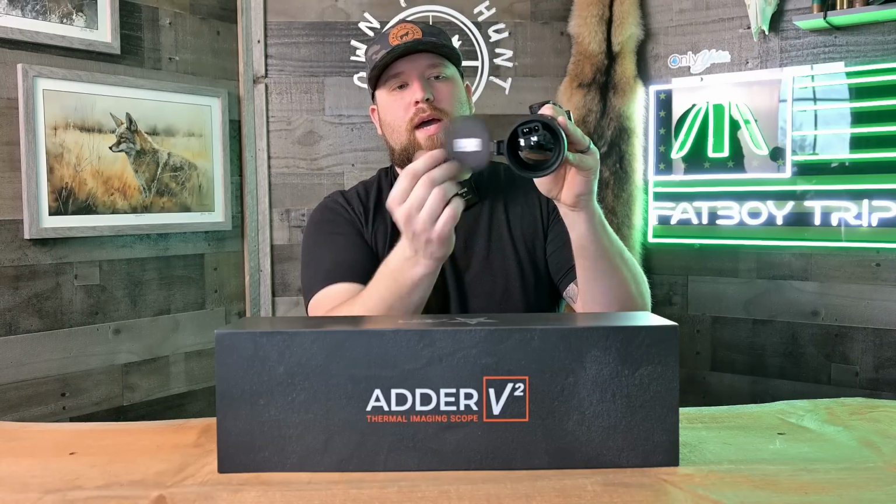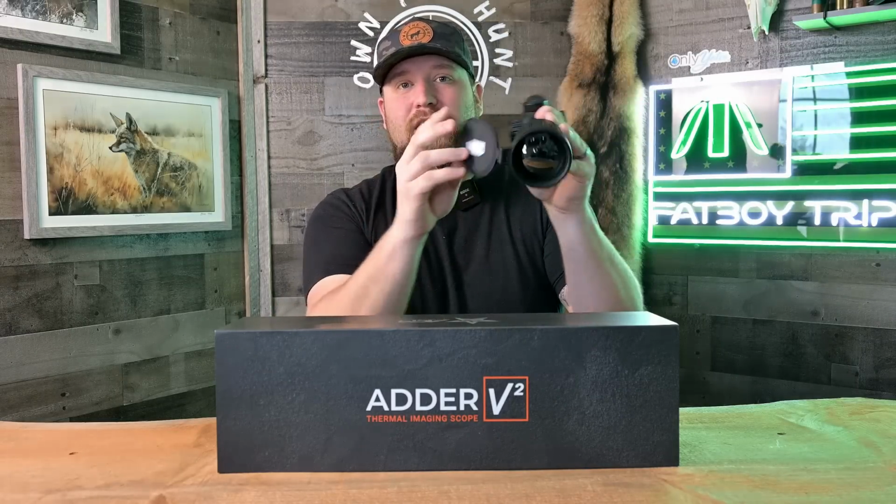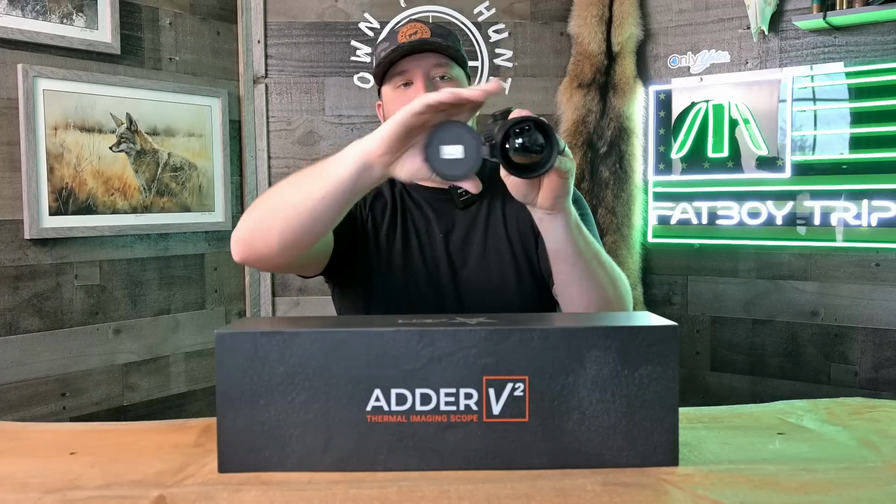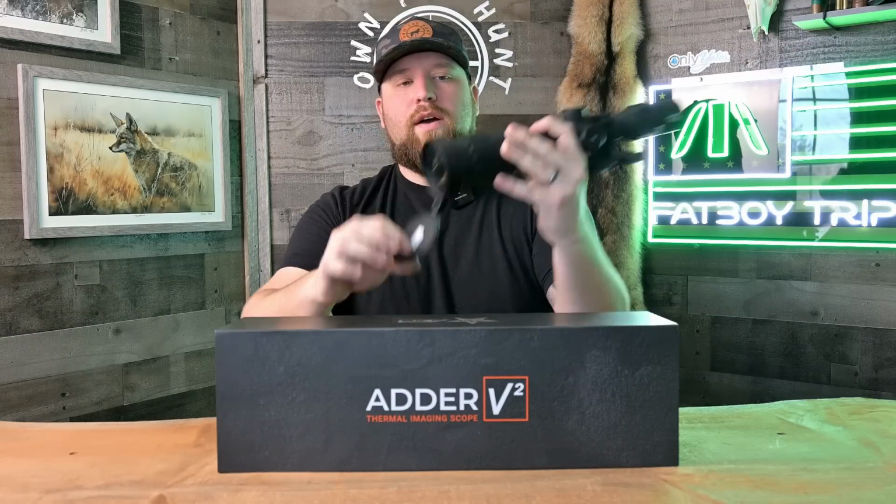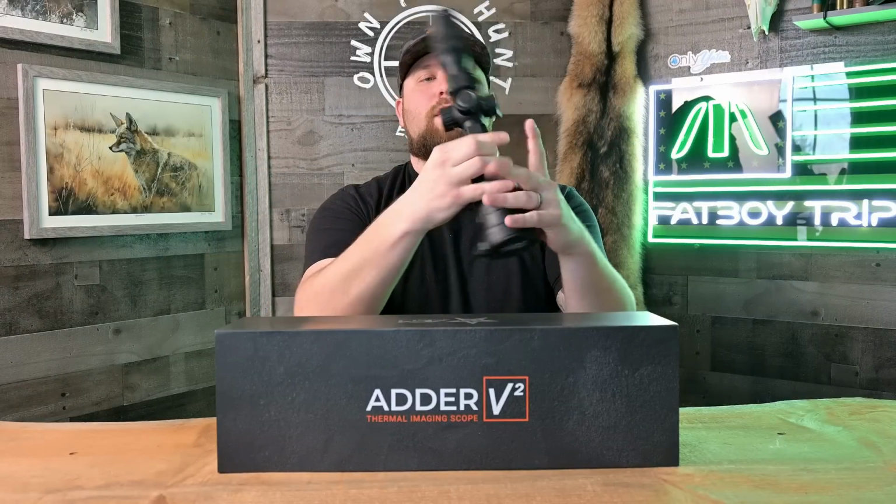When you tighten it all the way, it's kind of like timed perfectly to end up on the side of your scope. That's not good for me because as a lefty shooter, that's in my way. I like to run these down against my rail. I've mentioned that before in my videos. So I run them down against my rail, and that leaves the focus ring fully unobstructed and easy to use, which I love.